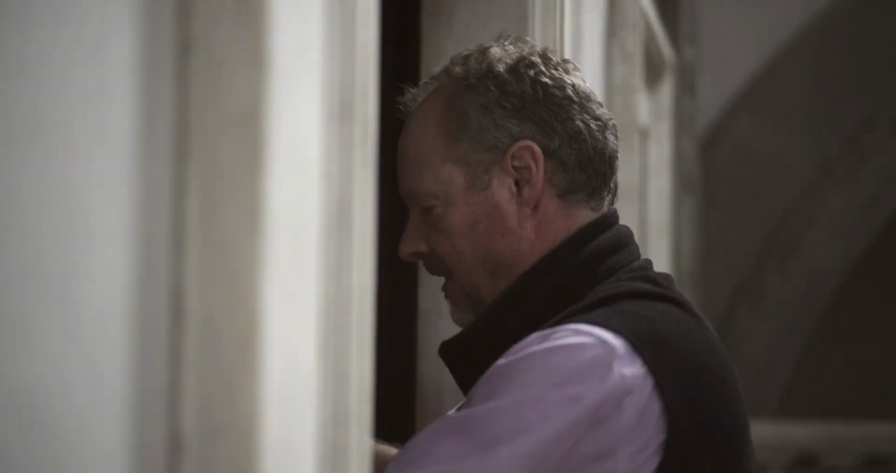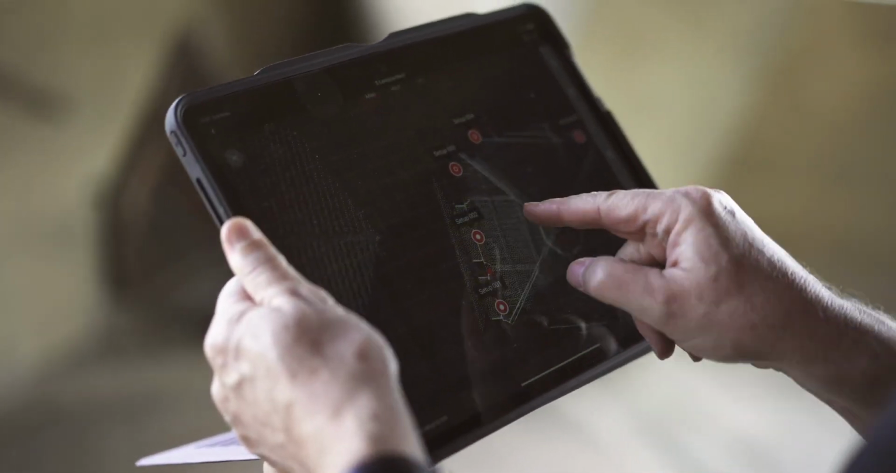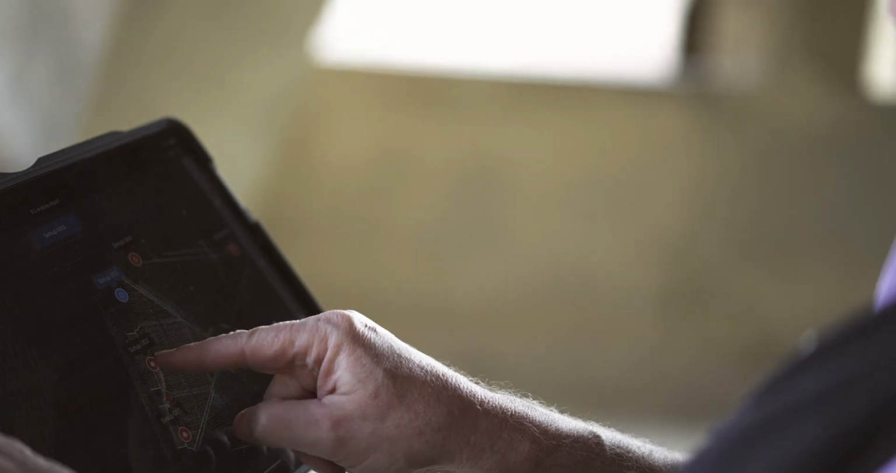We think that these scans and this model will be used not only by the general public and by students. We're quite sure now that scholars will be using this model for years to come because it shows the entirety of the building. With these measurements and with these models, you can make dimensional plans out of these buildings.